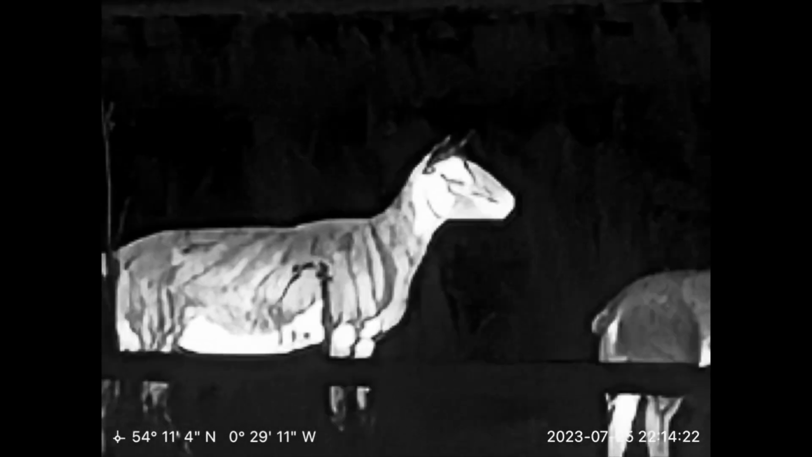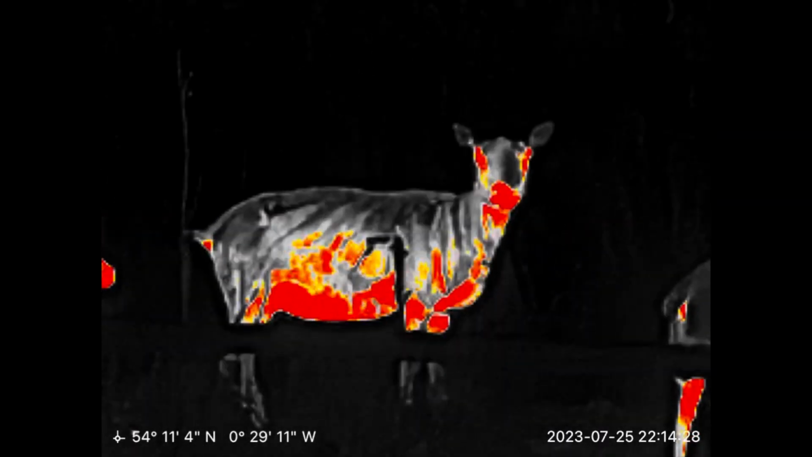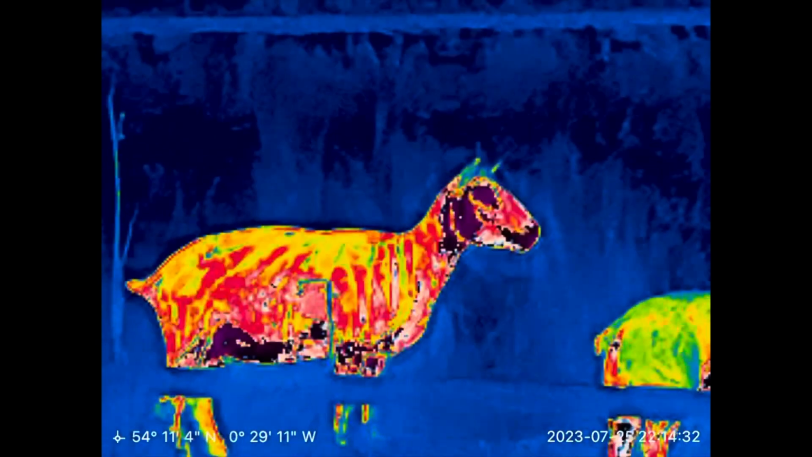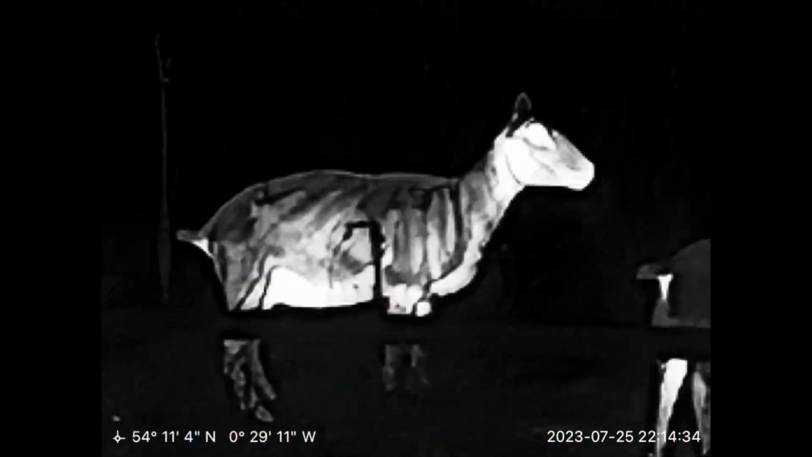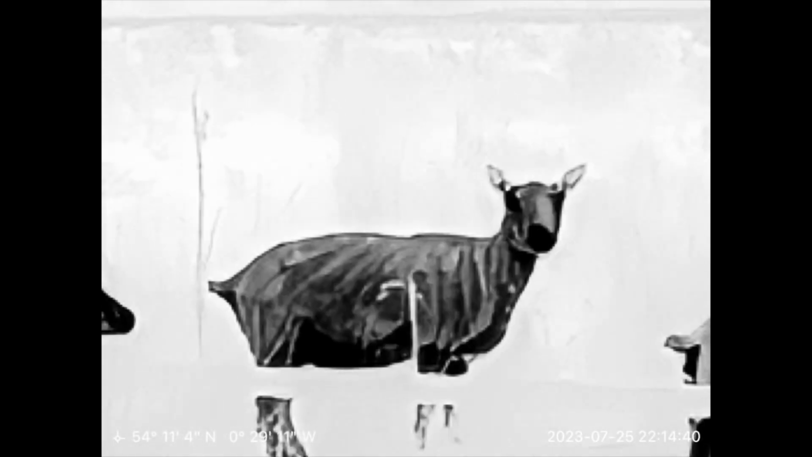Just focusing on them, I'm going to try some of the different colour settings. That's black hot, red hot. You can see the hot spots on it. Not sure about them. I think I'll just run with the white hot. Black hot looks a bit weird to me. But red hot, you can see the hot spots in them.